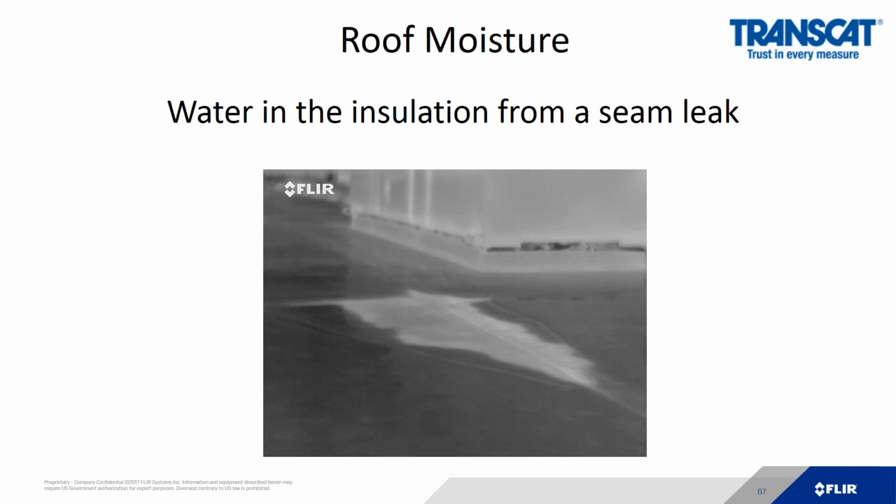You wait for a nice warm day where there's no water on the roof. The water will be saturated inside the insulation, but the roof is completely dry on top. After the sun goes down, you get up on the roof and you start looking for hot spots on the roof.